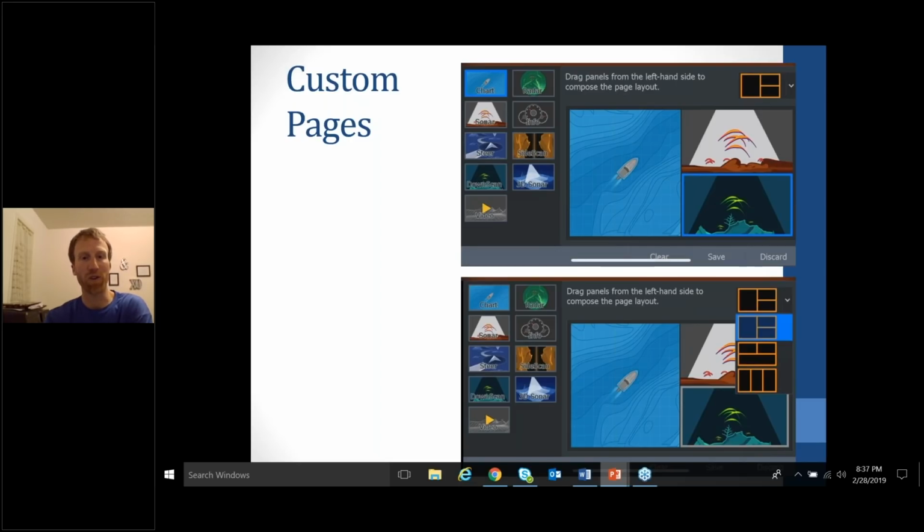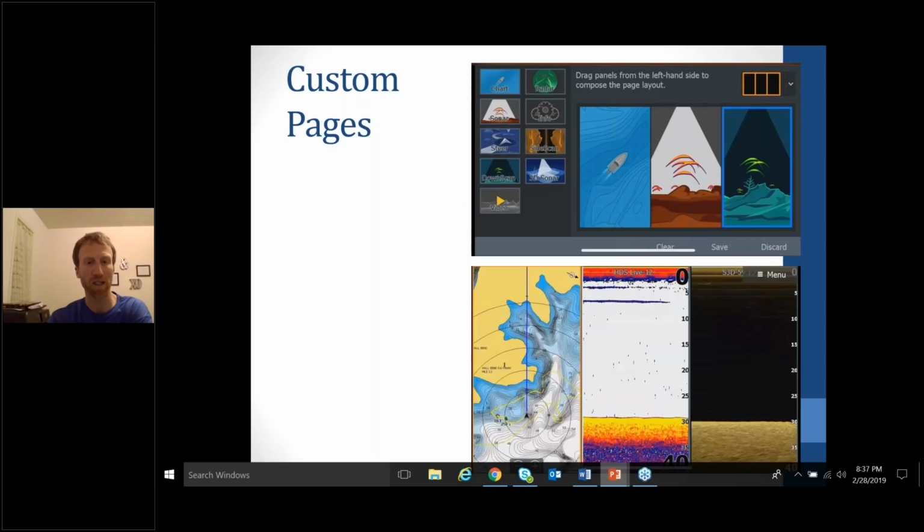But if you drag those three, the default setting basically has, as you can see at the top, the chart on one side, and then it has 2D sonar and down scan on the other side. I don't really like that so much. I want all three to be side by side. So if you just click on that box at the top and scroll down, you can see right there an option to have three boxes, three rectangles side by side by side. So go to the next one and we'll show you what it looks like.